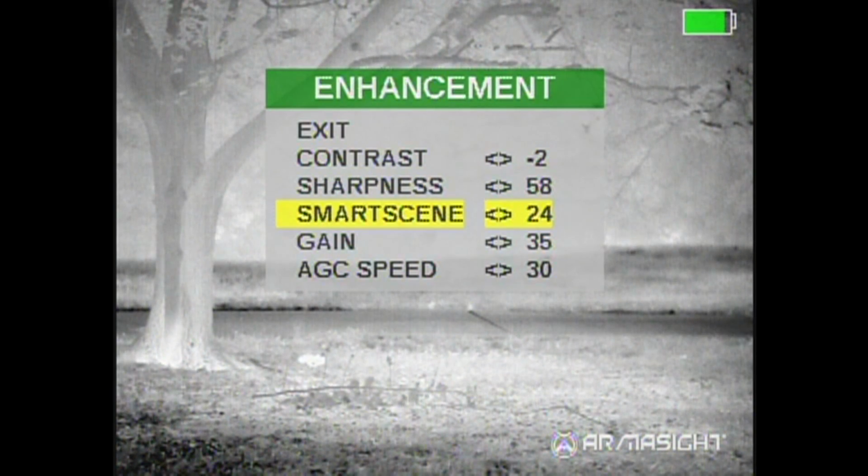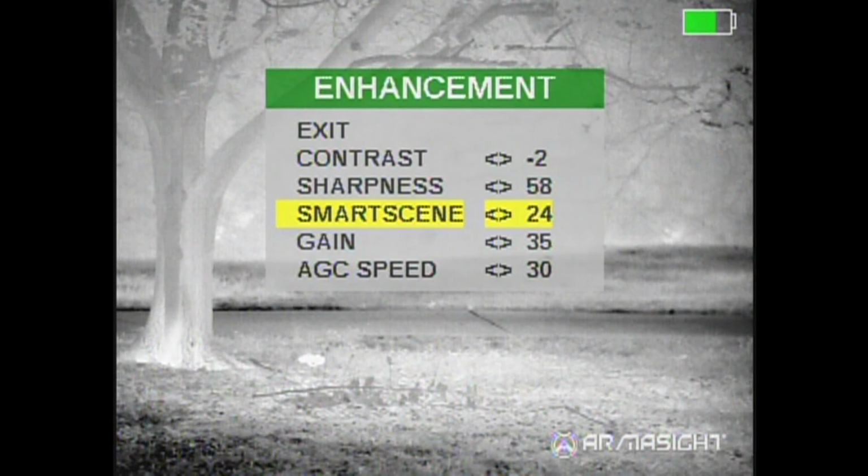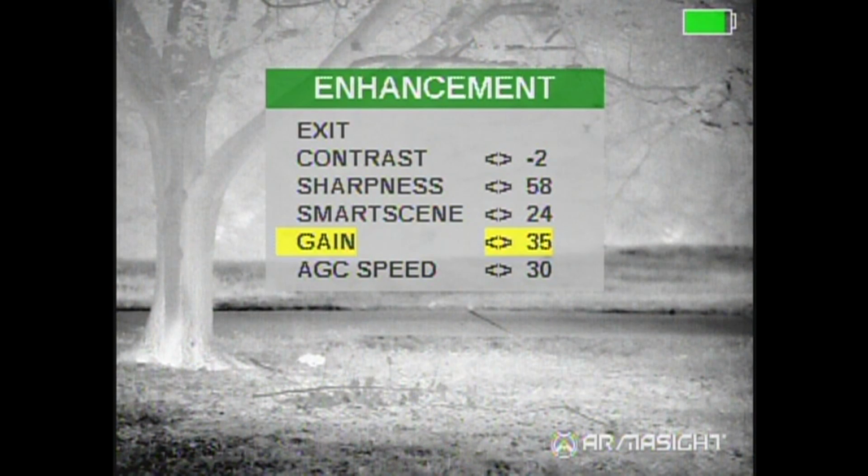Your next one down is the smart scene. I've gone all the way to 0, all the way up to max. I generally leave this at 24 to 25. I've seen it help in some situations where things started getting washed out by the background, but it's up to you. You'll have to play with that one.